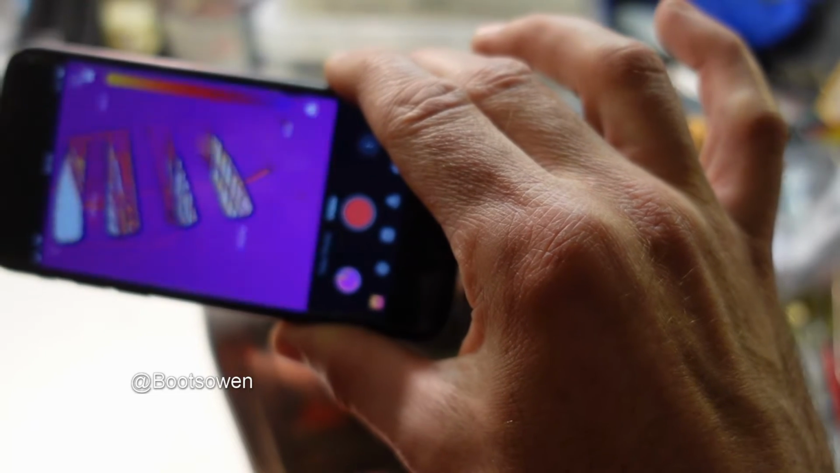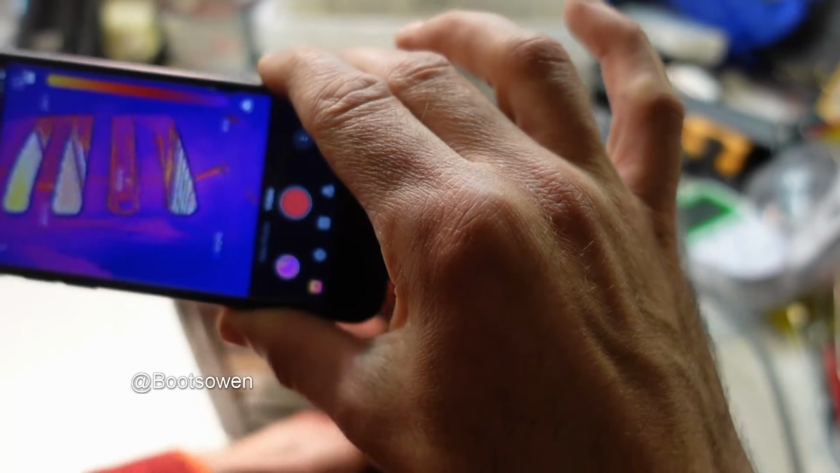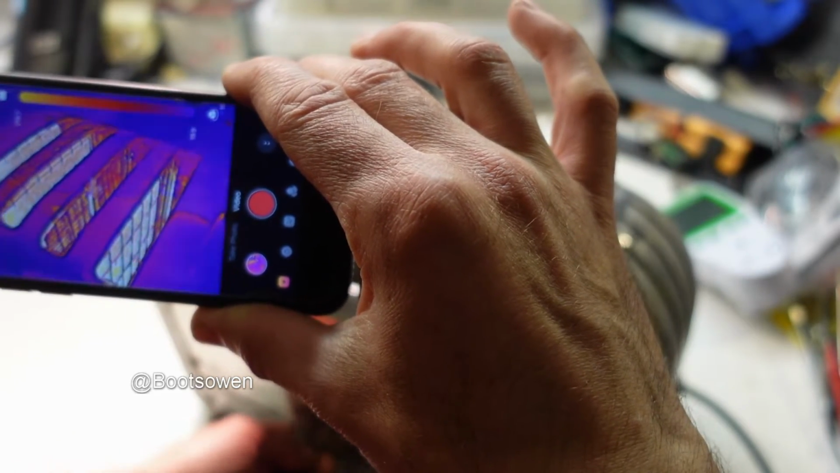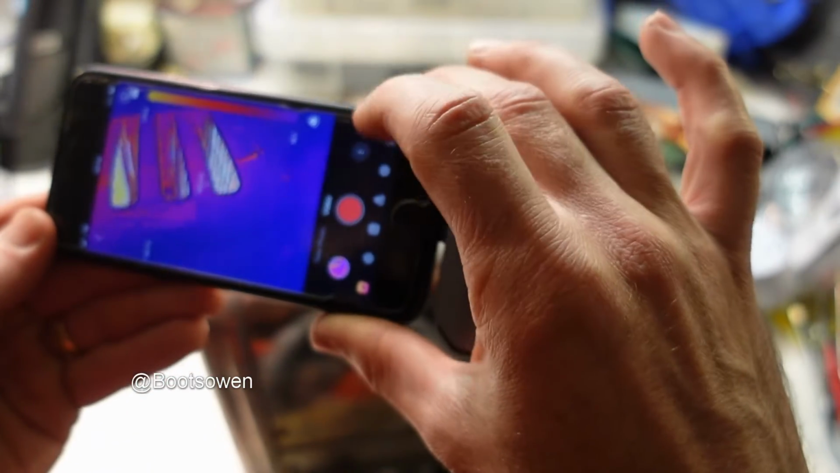the 2 on the right are okay. This one and this one. Center one seems a dud, and the 2 on the left have come fully up to temperature now. So that center one seems to be a bit of a dud. So we'll get into this and have a bit of a go at working on it.